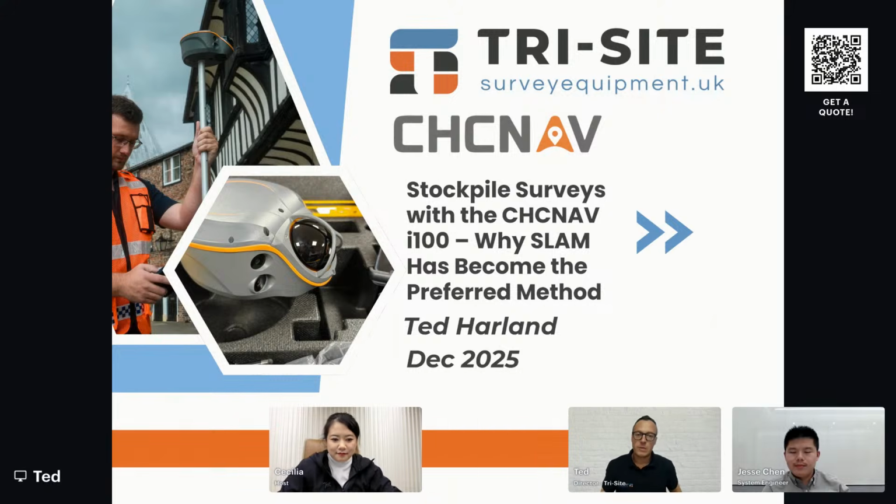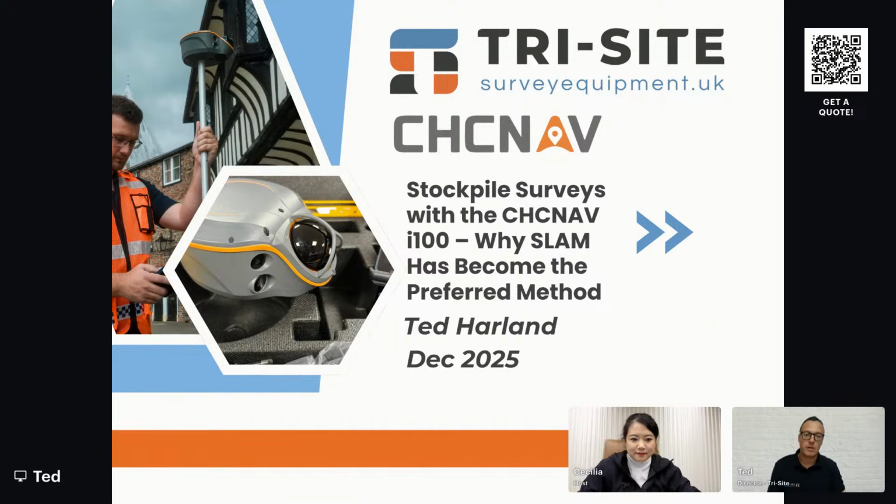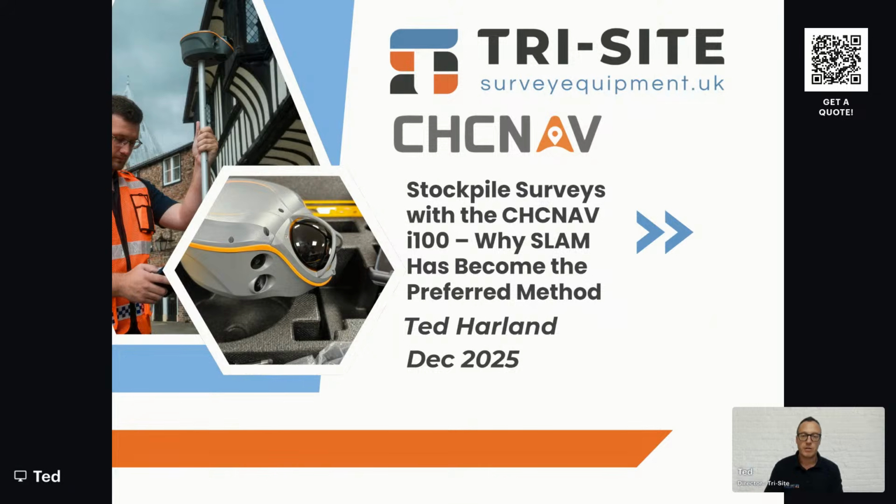Right, so obviously we've been using the i100 now for a few months, and we've seen a lot of success with it. There are lots of reasons to have these units, and I think the more people use them and the more they see them, the more they realise the benefits of having them. But one of the main benefits that we've seen with the i100 is the ability to carry out stockpile surveys and earthworks measures with the unit.